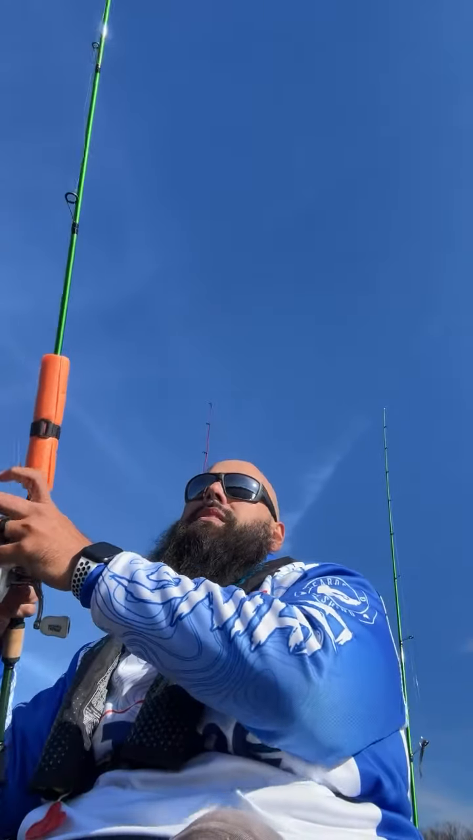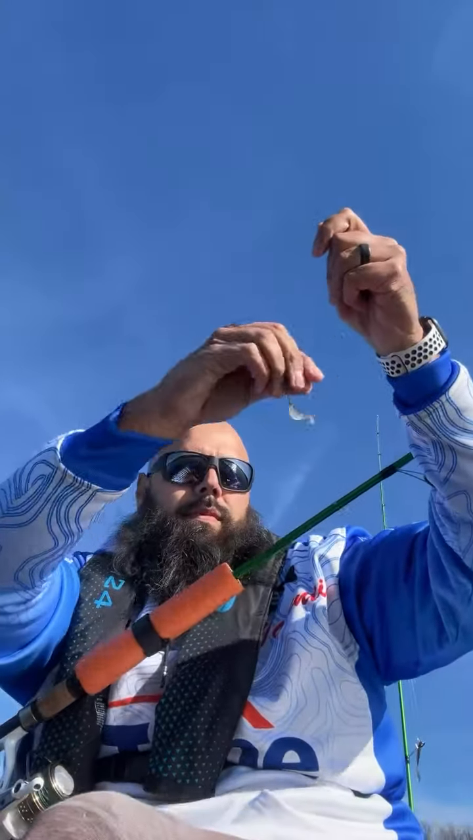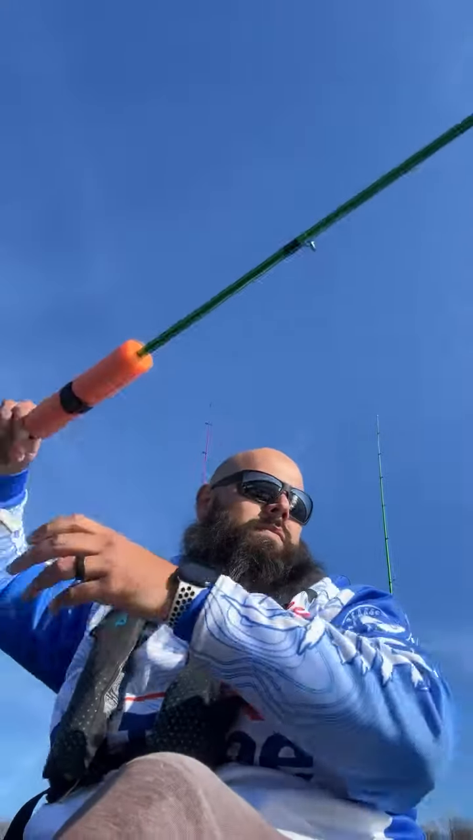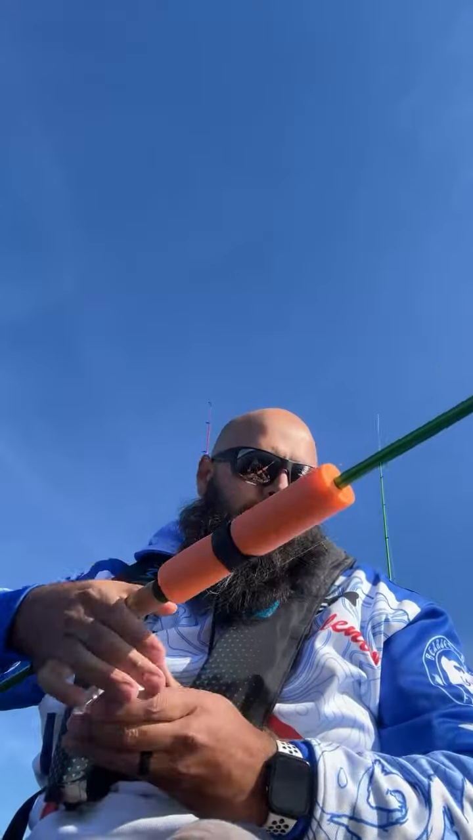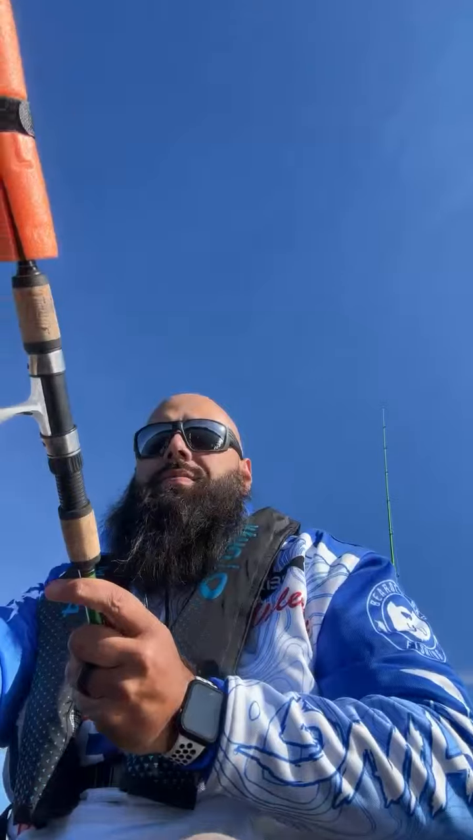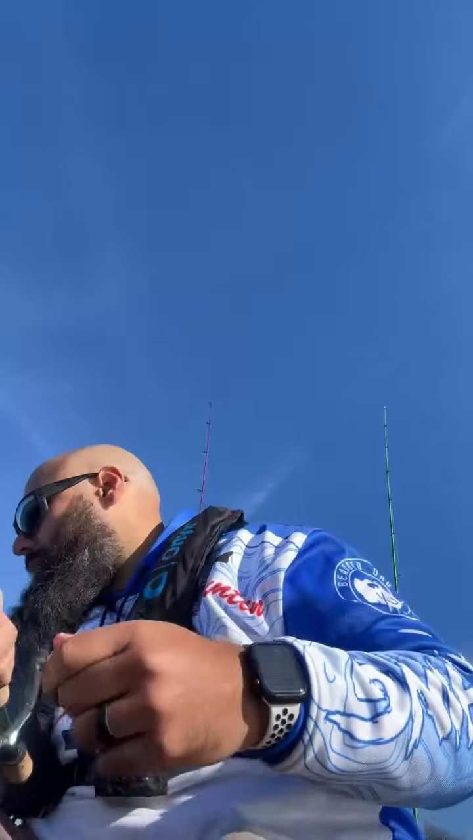Oh, that was a good tug. Man, pantsed me. Might have to switch this guy out soon. I've caught 3 bluegills so far, and each of them is like bigger than the last. Like, they seriously got some shoulders to them, man. They fought better than some of these crappie I have here.